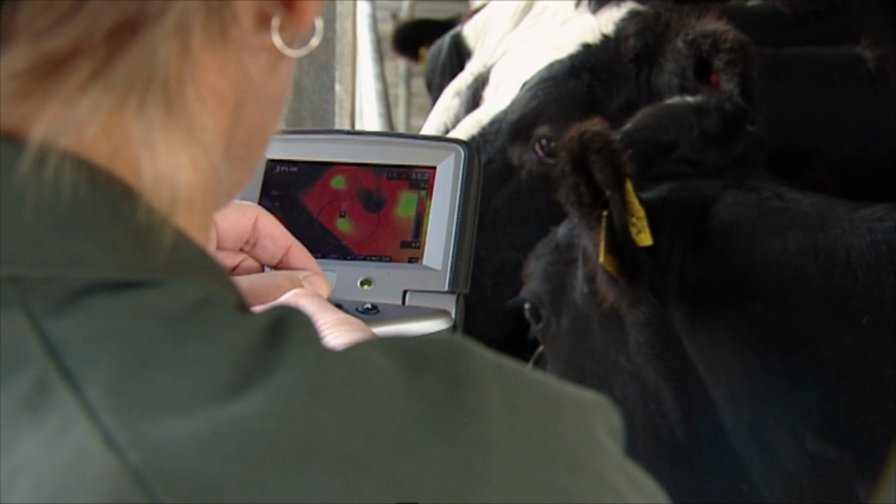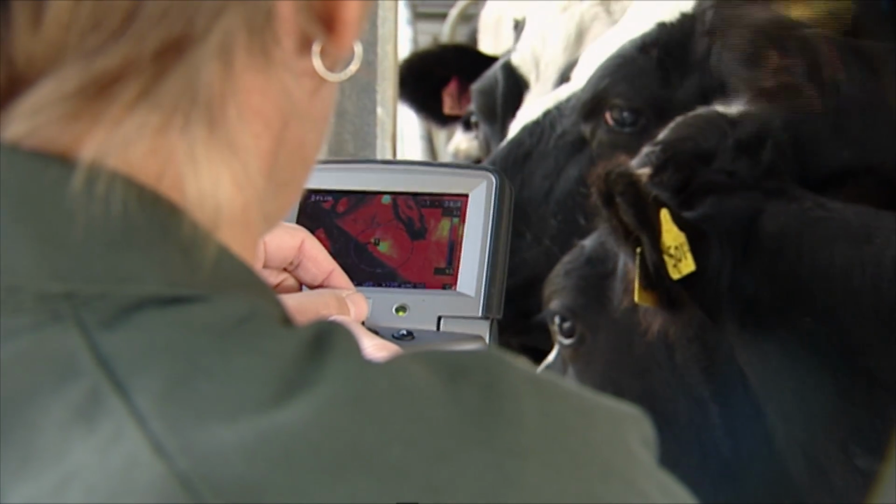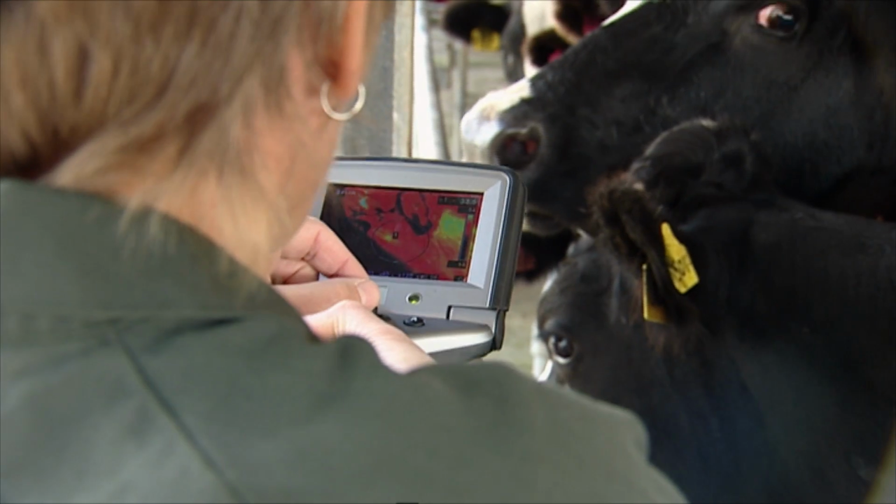Most of it's been validating the technique as a non-invasive measure of stress, and what we've done is we've used pain as a stress model. So we've been looking at routine husbandry procedures like disbudding and castration of calves to validate the technology.